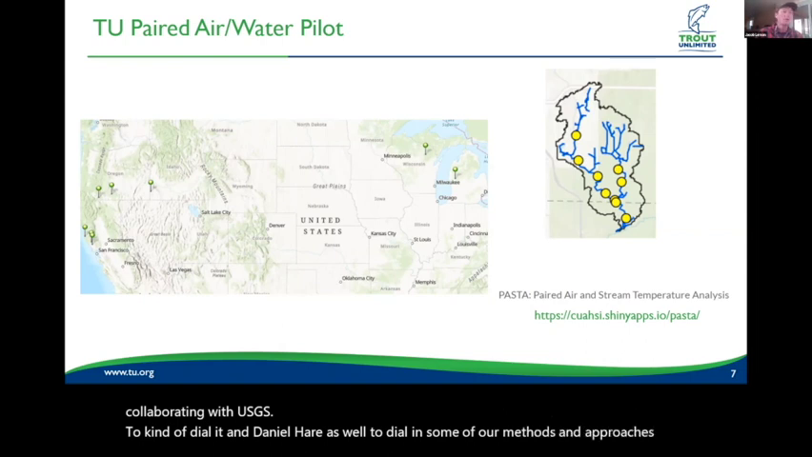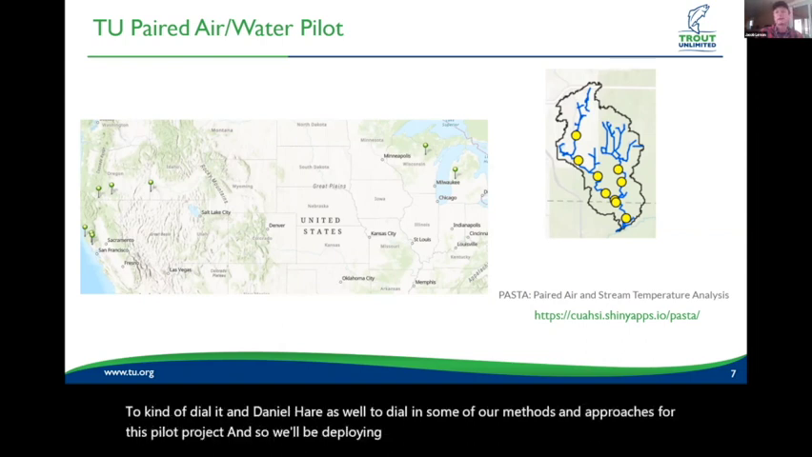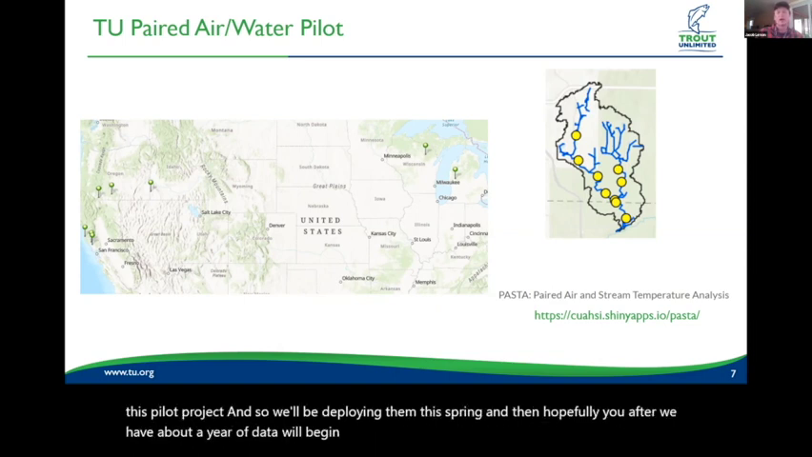And so we'll be deploying them this spring, and then hopefully, after we have about a year of data, we'll begin to do some analysis and start to compute some of those metrics.